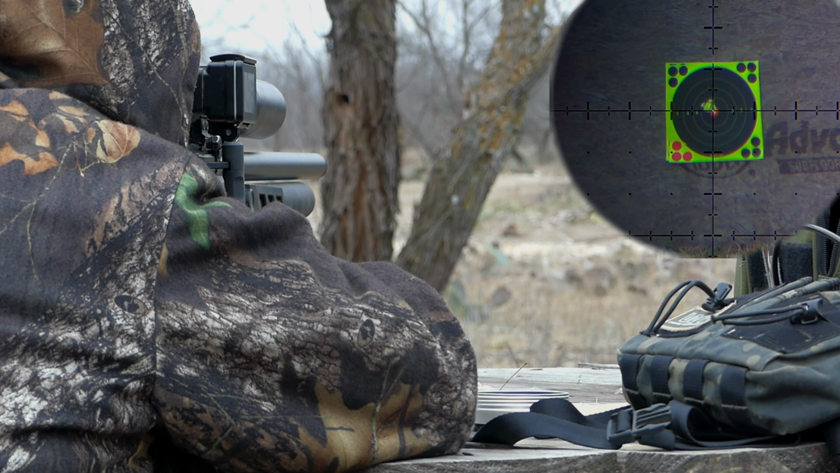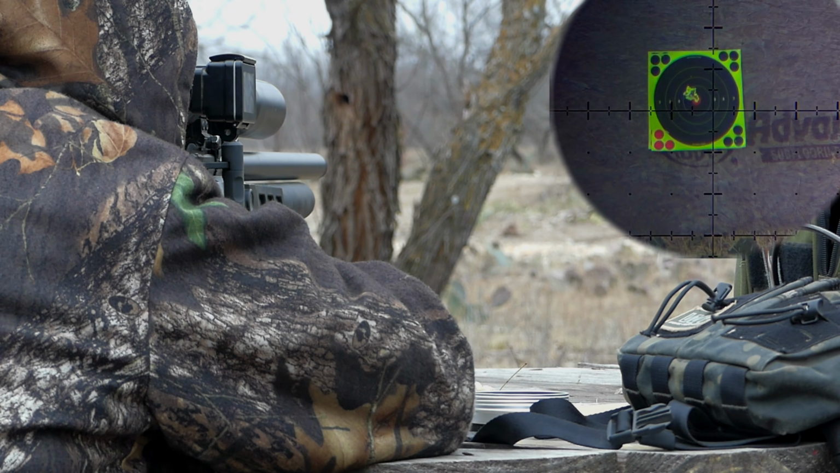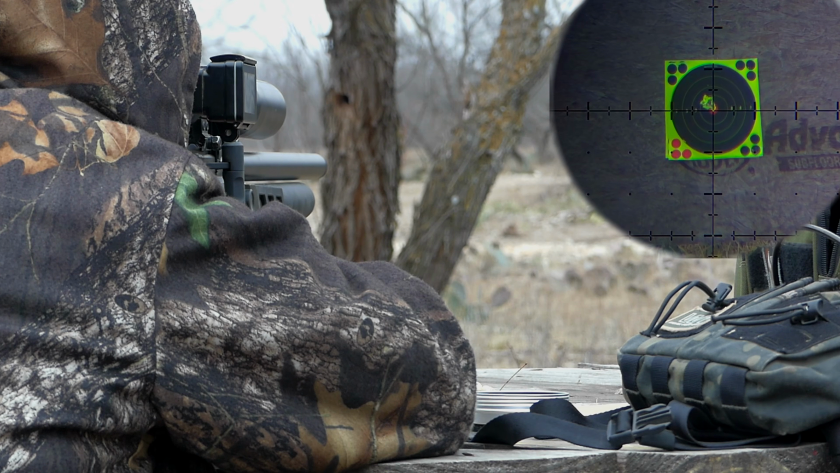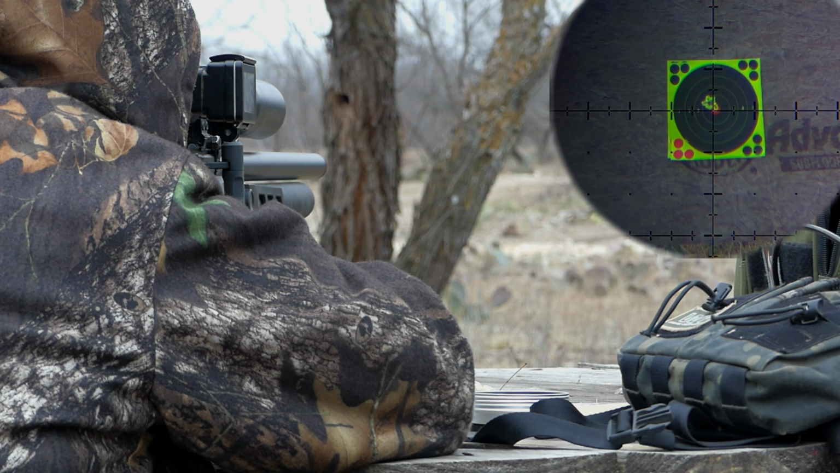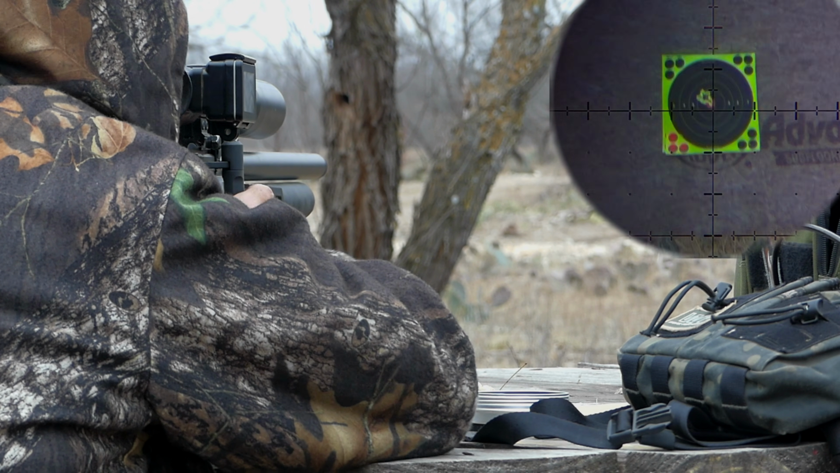I was using the carbon gray model that came in 30 caliber with a 23-inch Lothar Walther barrel, and this is 1 in 26 twist rate. I had a handful of the 50 grain AEA pellets that were shooting pretty good for me at 50 yards.